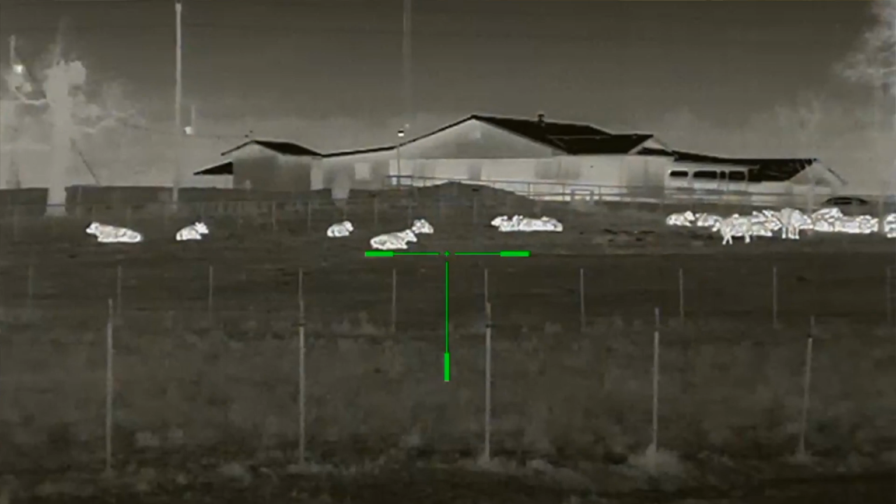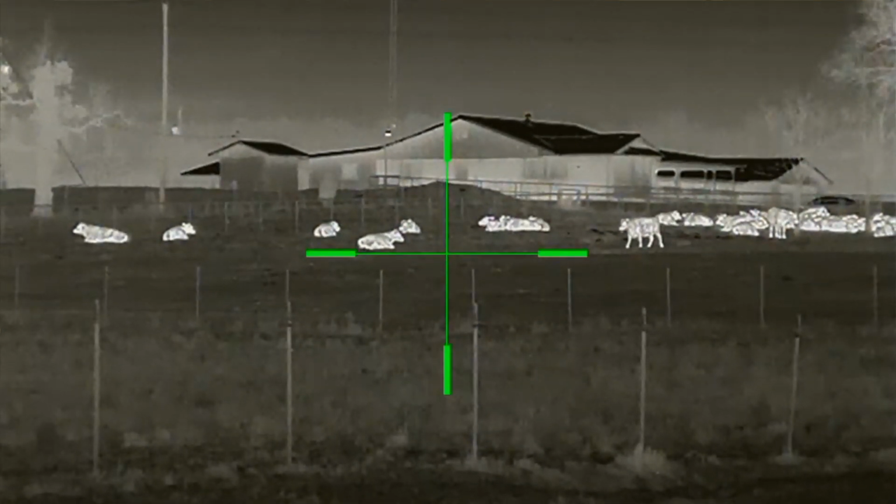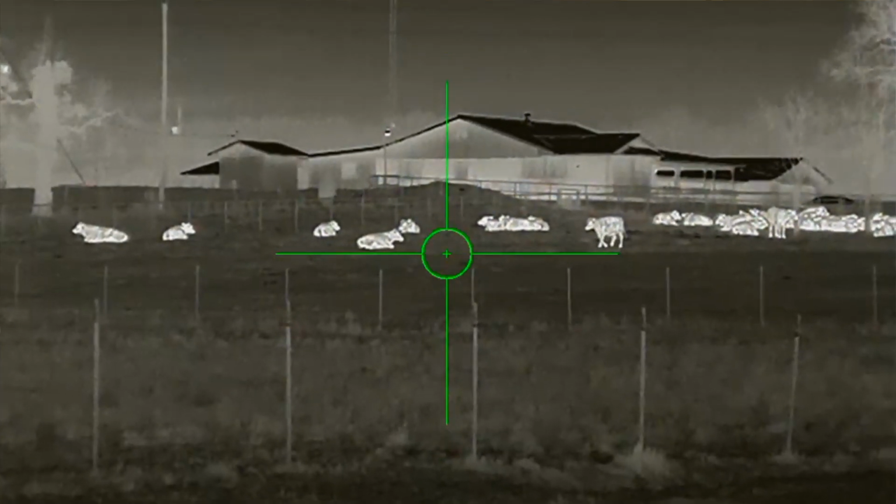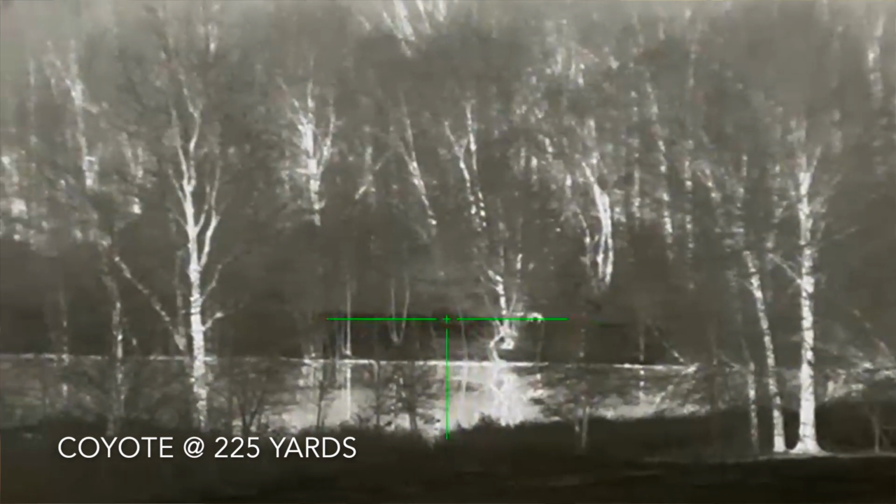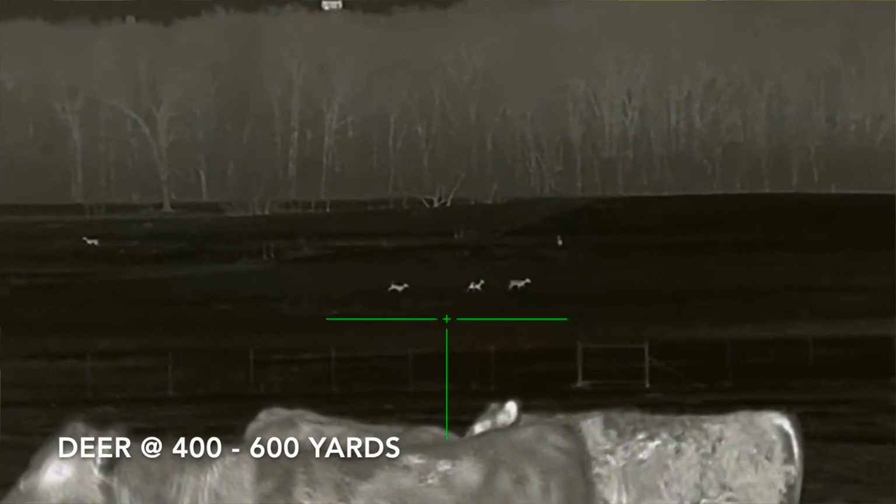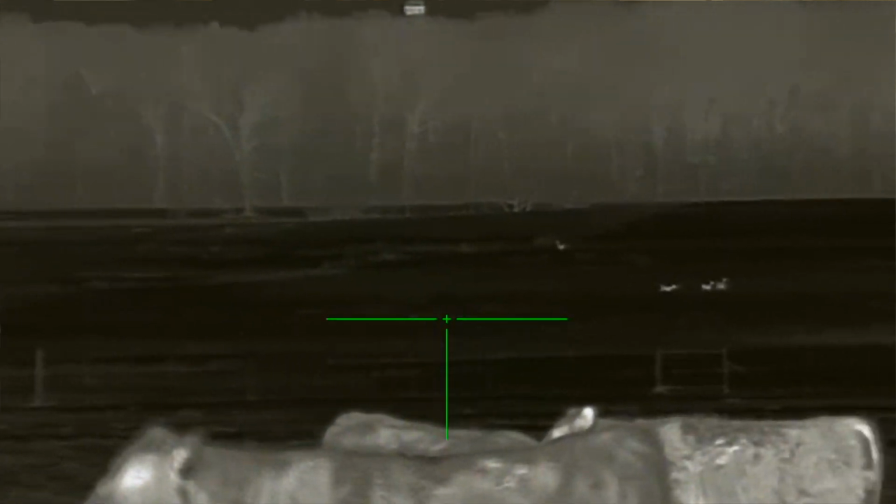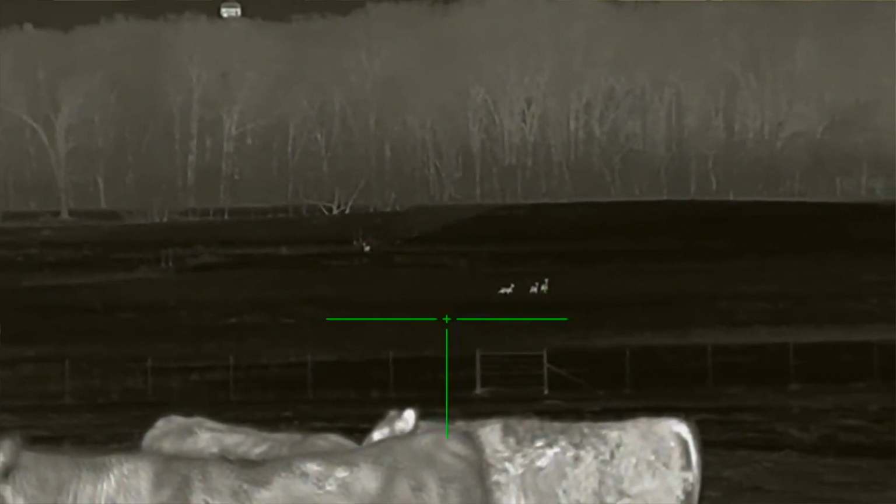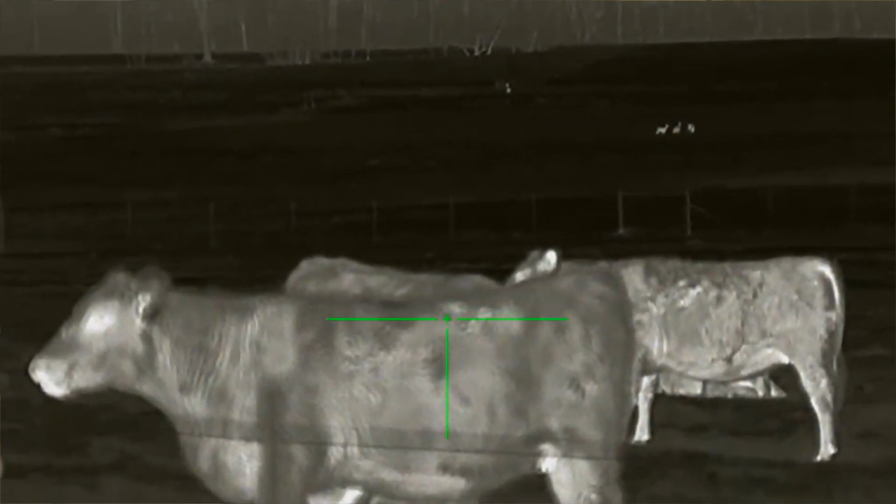The detection range is 2,400 yards, and I'm going to say that solidly the ID range is going to be anywhere from 500 to 600 yards depending on the conditions outside. So obviously your detection range is a human-sized target that you could see, and they're saying at 2,400 yards you could detect that target. As far as ID, being able to actually tell if it's a deer or a hog or a coyote, it's going to be more like 500-600 yards, maybe a little bit further in some conditions as well.